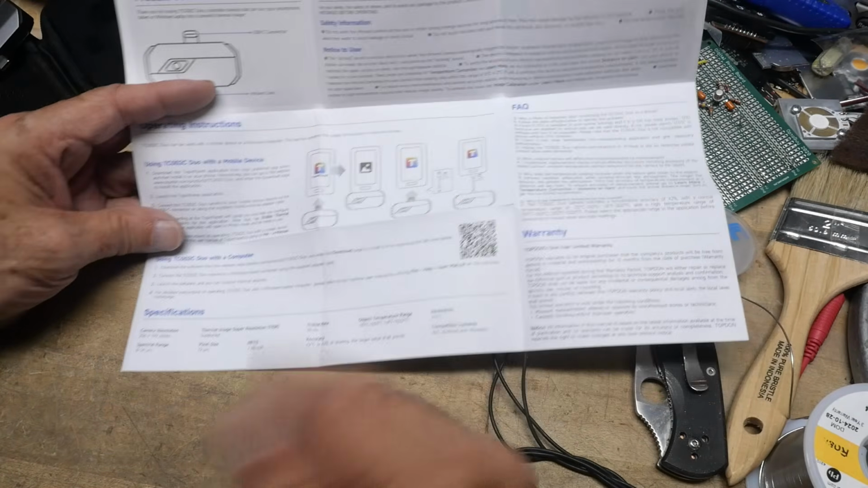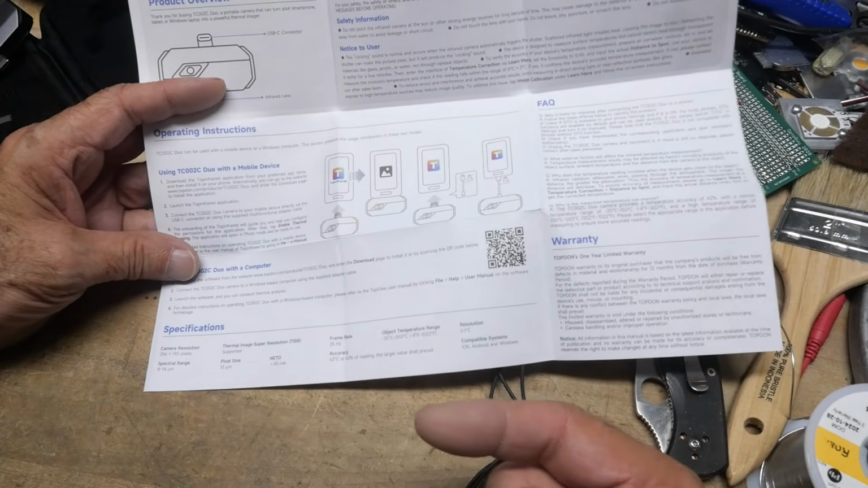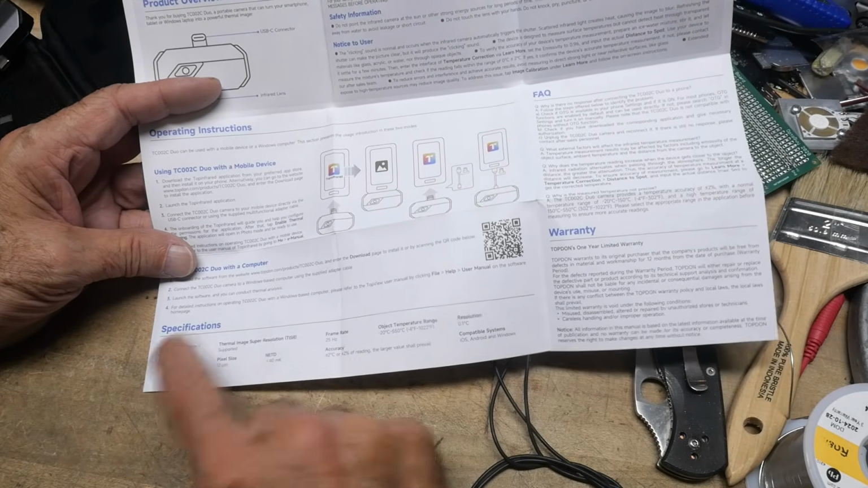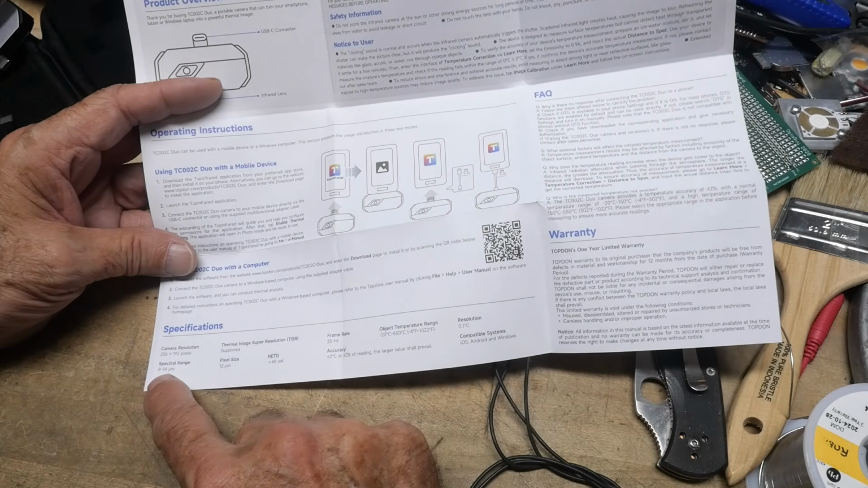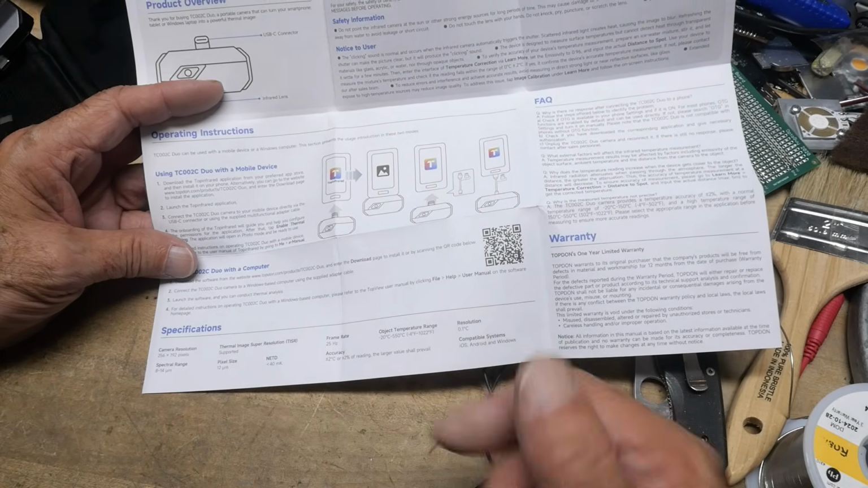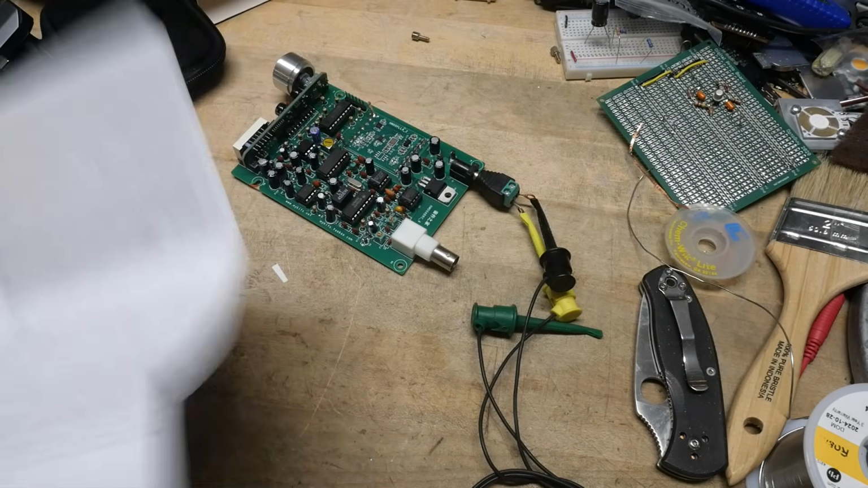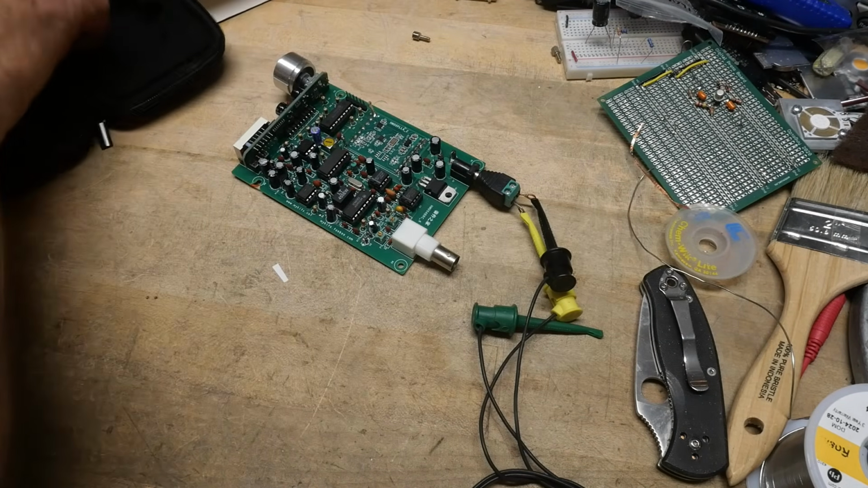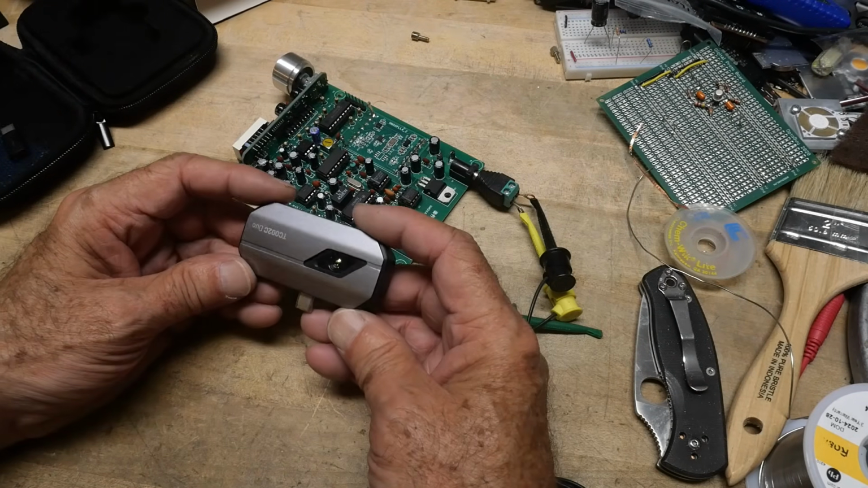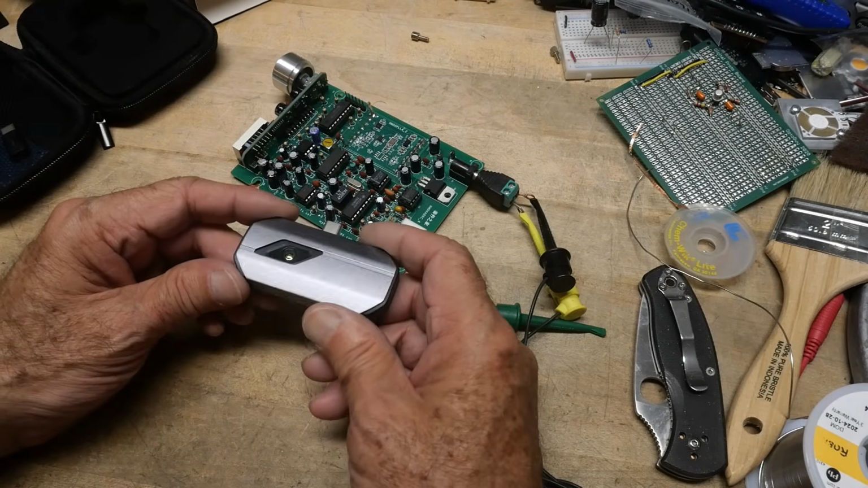All right, it does come with just a little fact sheet. I guess you can go online to find more things out, but it has a resolution of 256 by 192, spectral range of 8 to 14 microns, pixel size is 12 microns, and it'll do 25 hertz frame rate on video. So yeah, it's pretty standard. It's fairly high res, right? It's pretty good for high res, and it's better for distance things instead of close-up things.